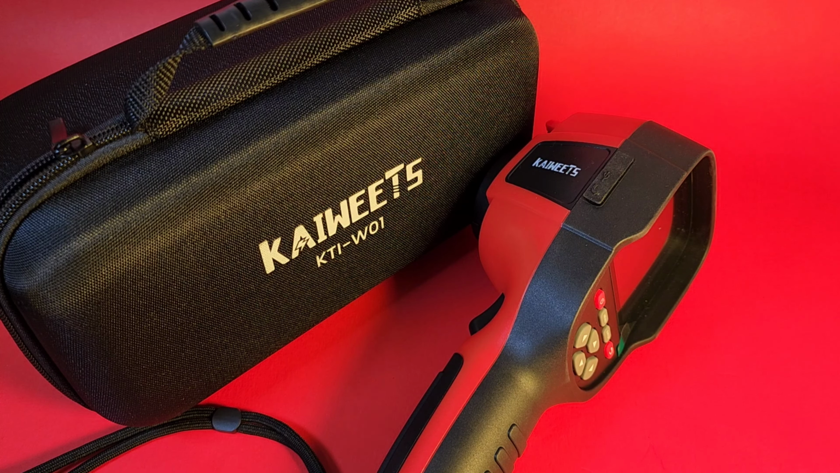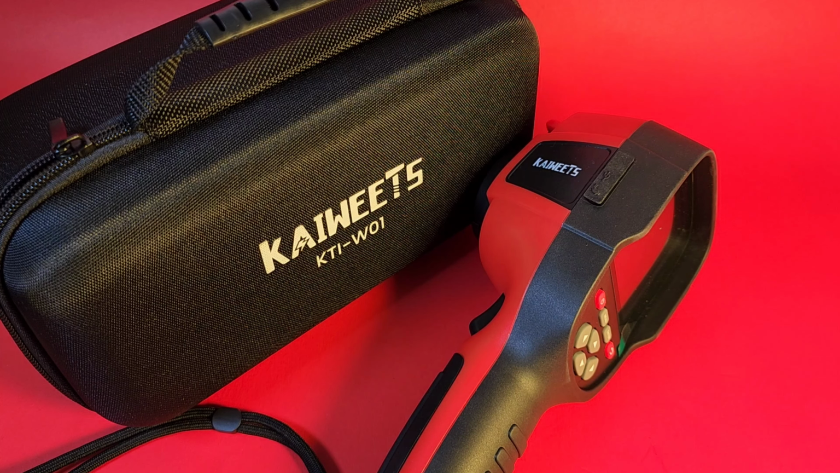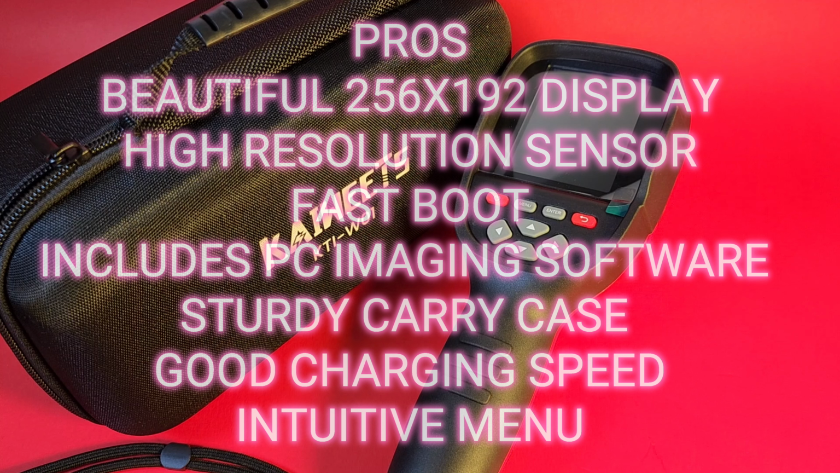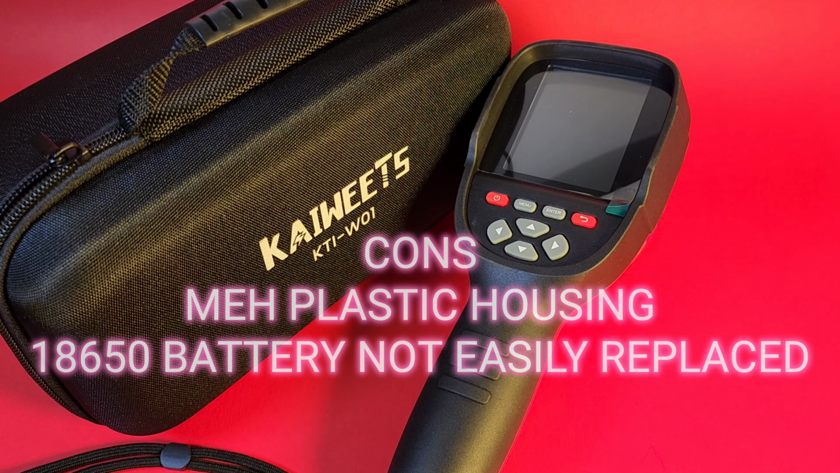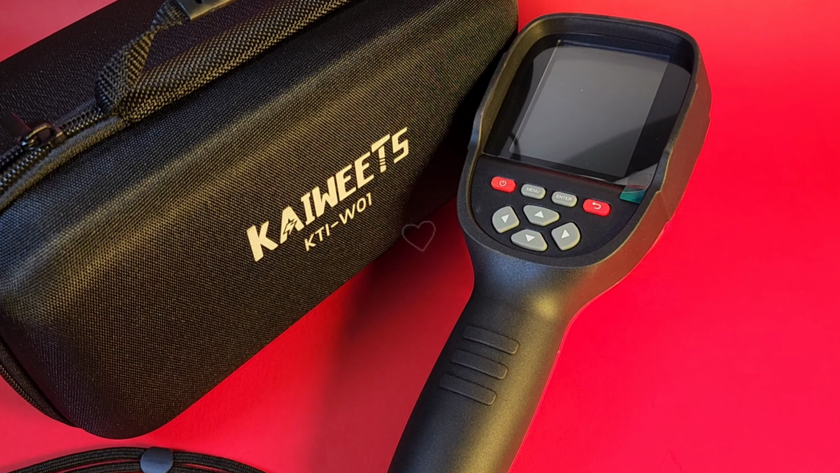Closing thoughts on the KAIWEETS KTI-W01. Oh yes, highly recommended. Functionality through the roof and that great KAIWEETS build quality that you know it's gonna last. Also ships with that great KAIWEETS case, which is gonna keep your thermal imaging camera safe and sound. No, this is one really great buy out there in what is now a pretty crowded thermal imaging market.